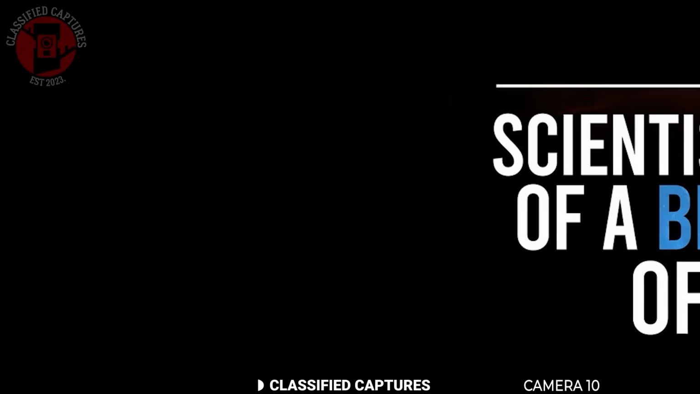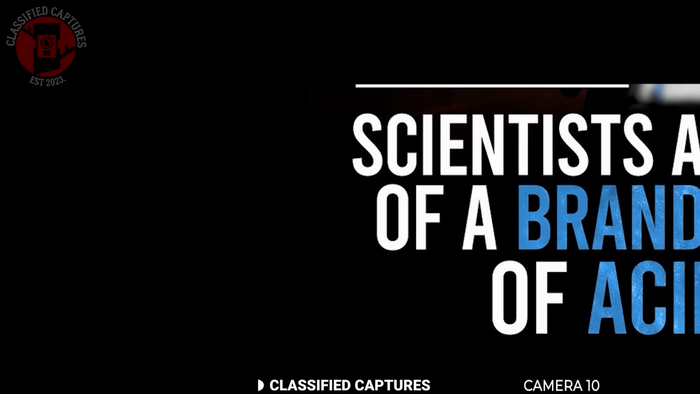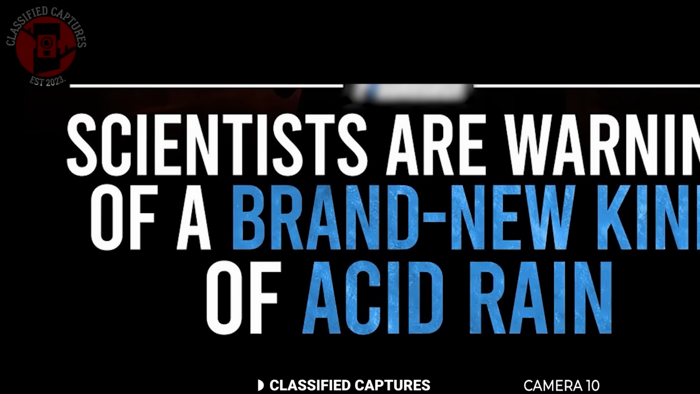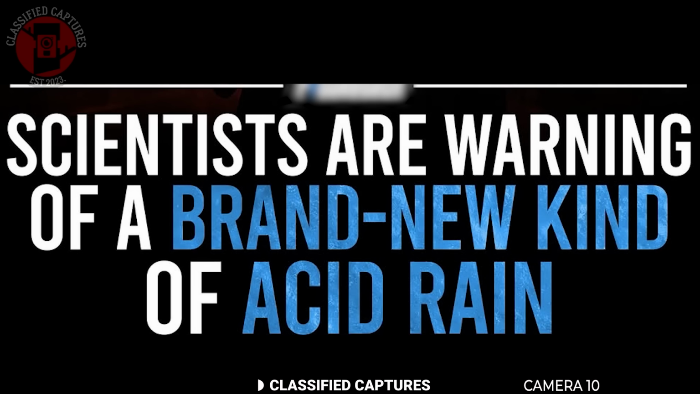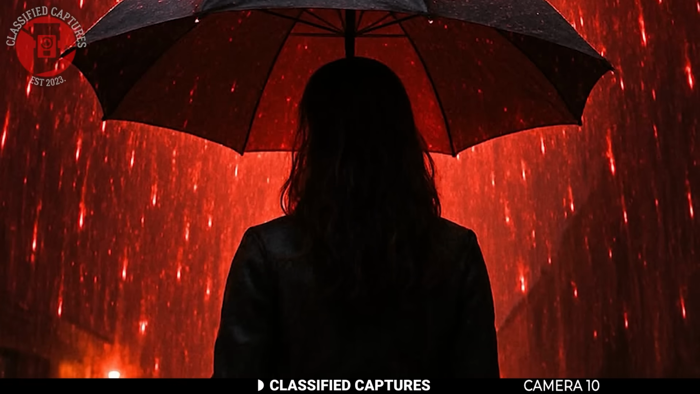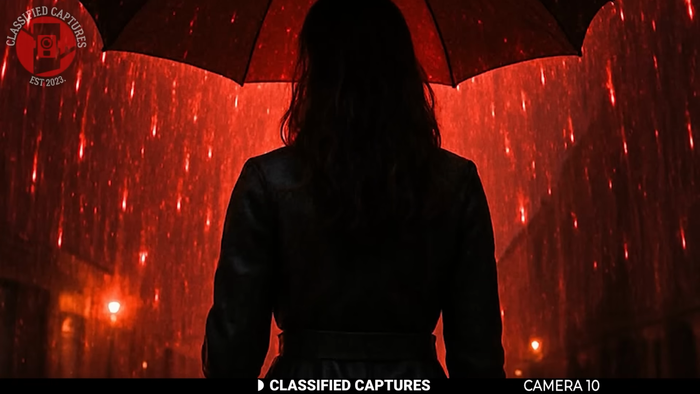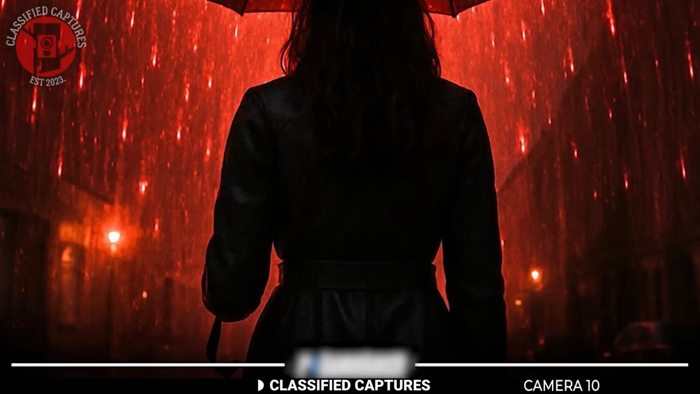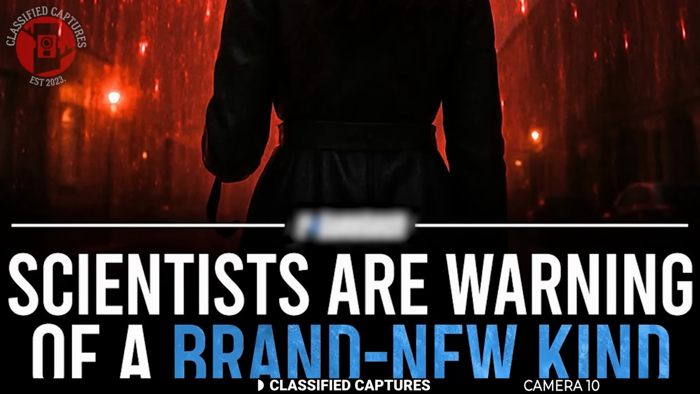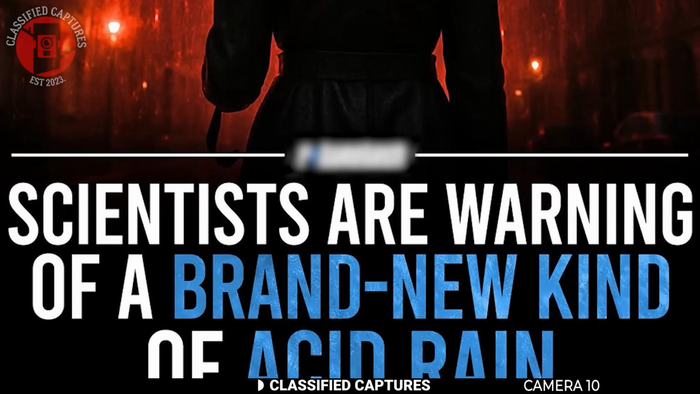But now, there's something new and worse. Researchers have just discovered a new type of acid rain, and unlike the one we're used to, this one is water-soluble. That means it blends so well with water that our current filtration systems can't remove it. It's much harder to detect, harder to control, and much more dangerous for both the environment and human health. At the moment, scientists don't yet have the technology to properly filter or neutralize this type of acid rain.